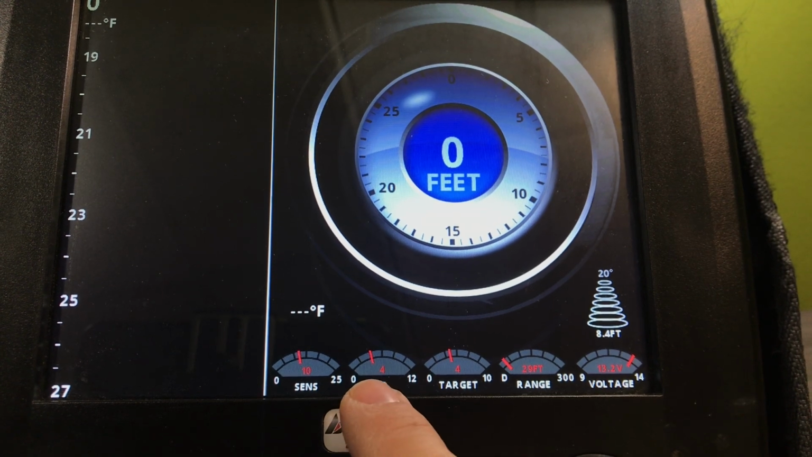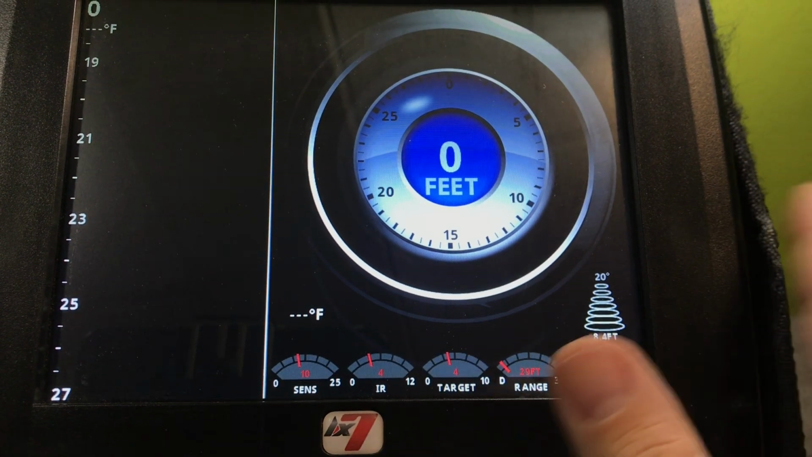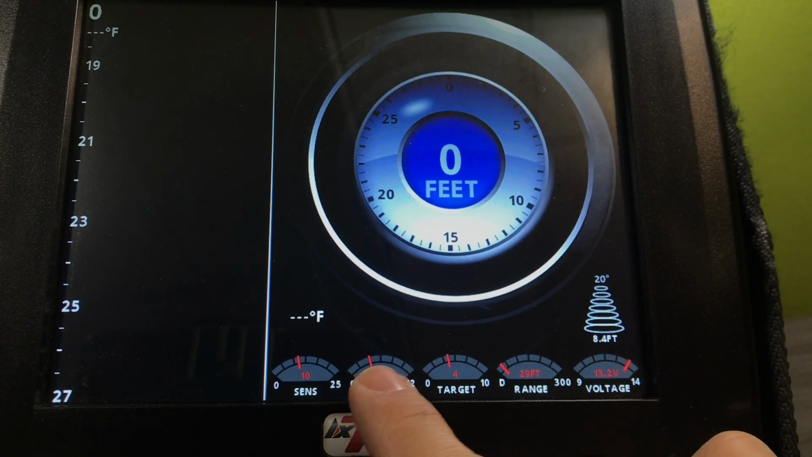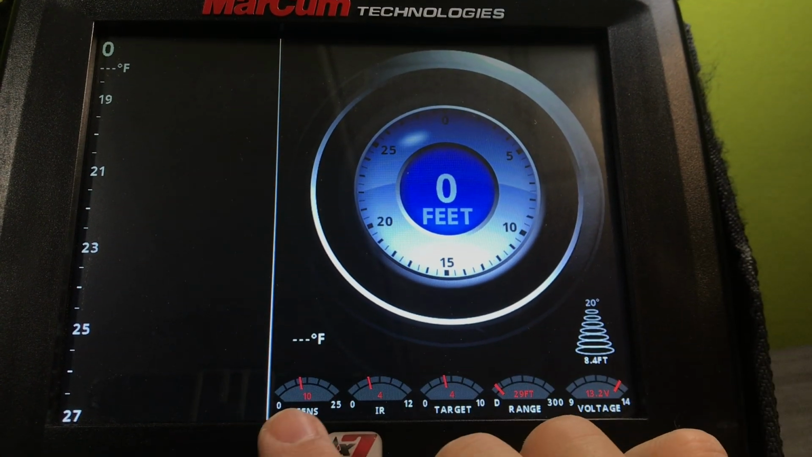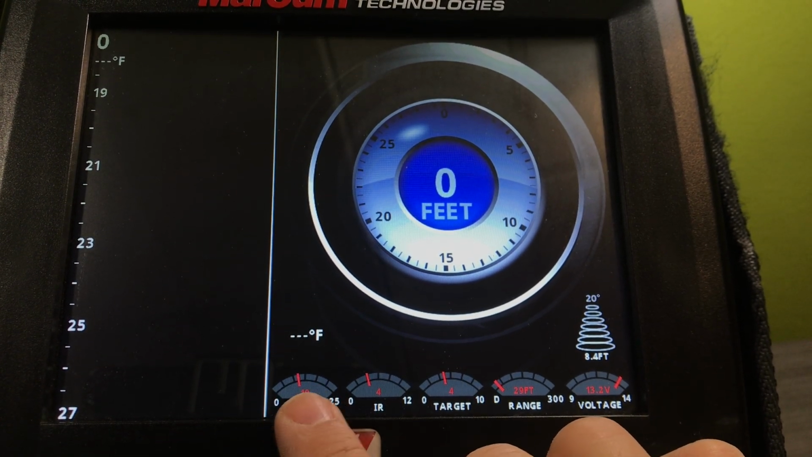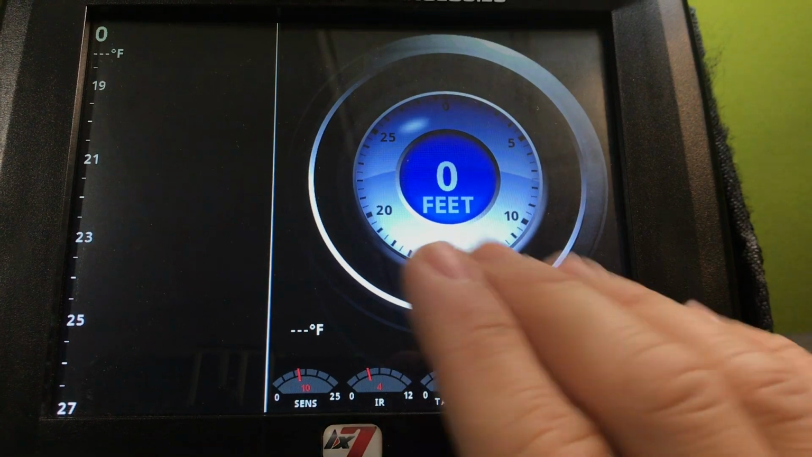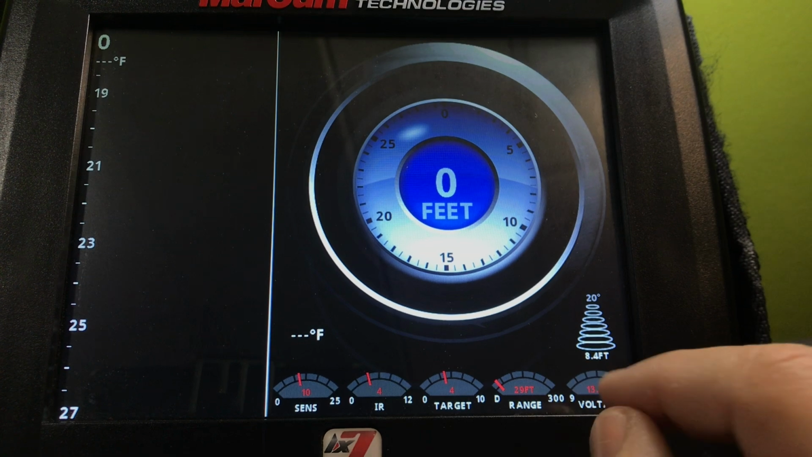My interference rejection is usually like 1 to 4, unless somebody's right on top of me with another Marcum, which seems to be the only thing that really affects this unit. So if you have another Marcum around, you can turn that up to like 5 or 6, and that'll actually block their signal completely out. Sensitivity, the only time I turn that up high is if I'm searching. So if you're hole hopping from hole to hole, you will just turn that up so you can mark any fish outside your cone a little bit better. It makes this beam a little bit stronger.